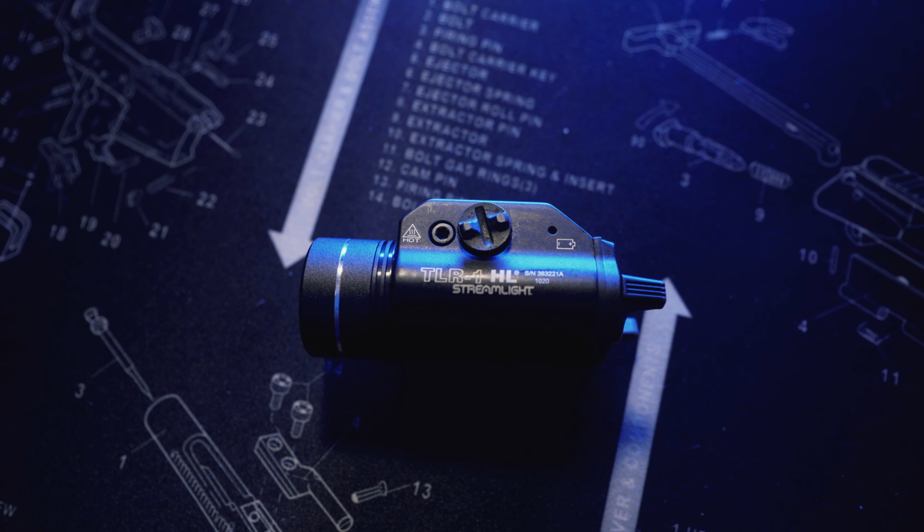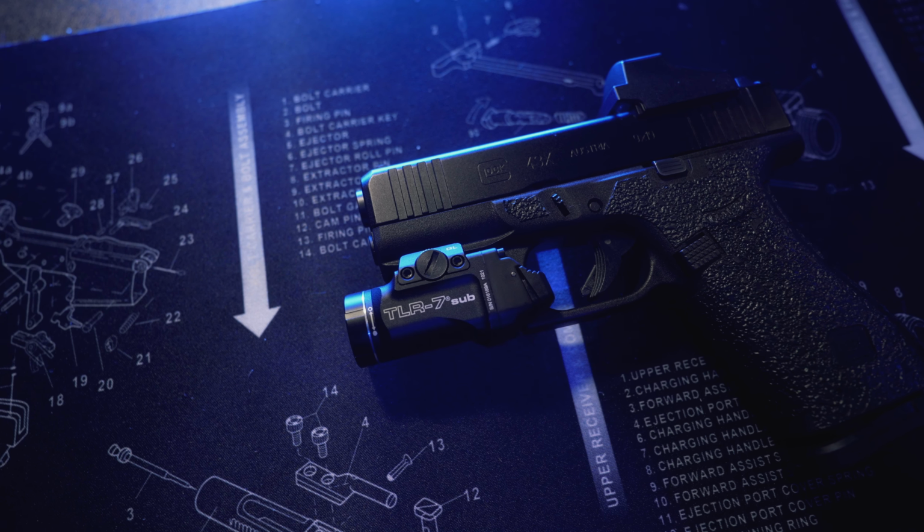Now, we will be comparing it to a Streamlight TLR1HL, which I believe is rated at 1000 lumens, and a Streamlight TLR7 Sub, which is rated at 500 lumens. All right, so I have the 3 flashlights that I'm testing up here.